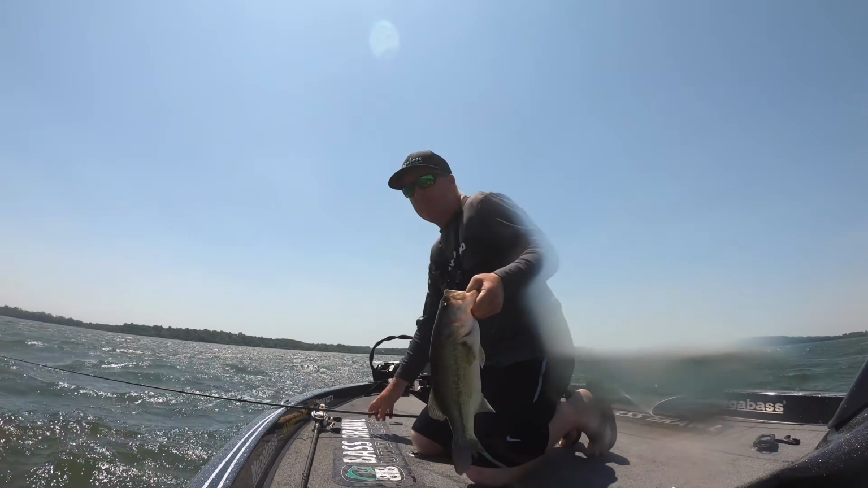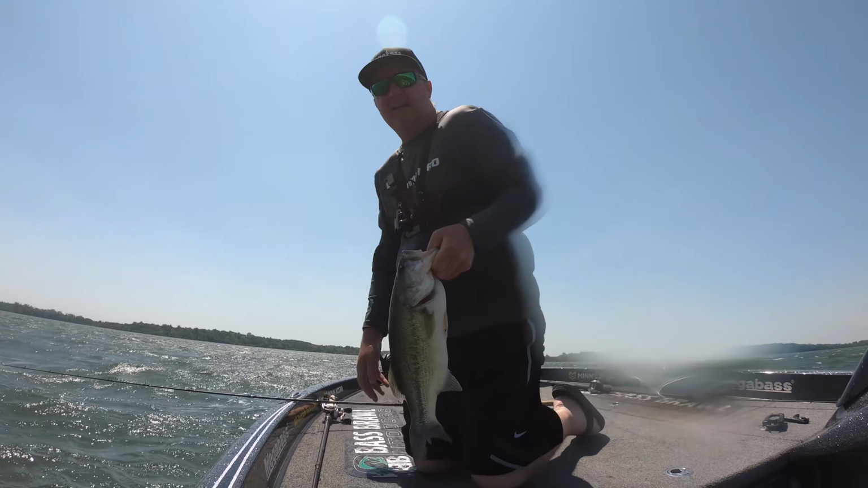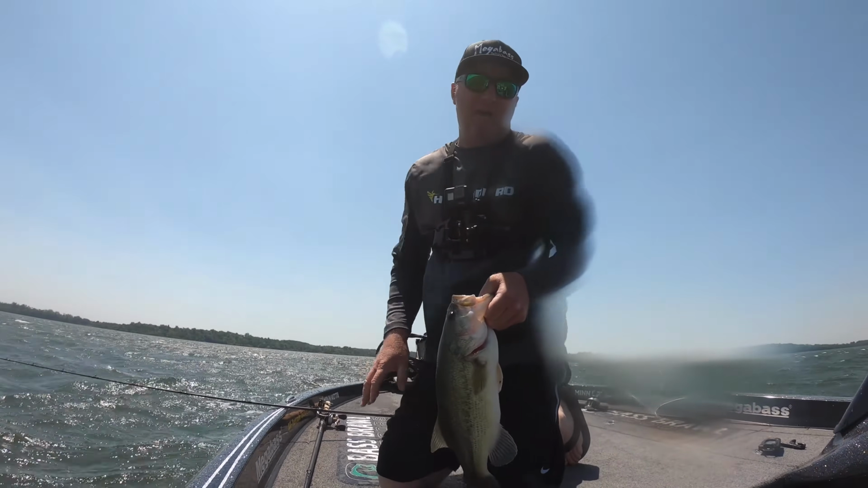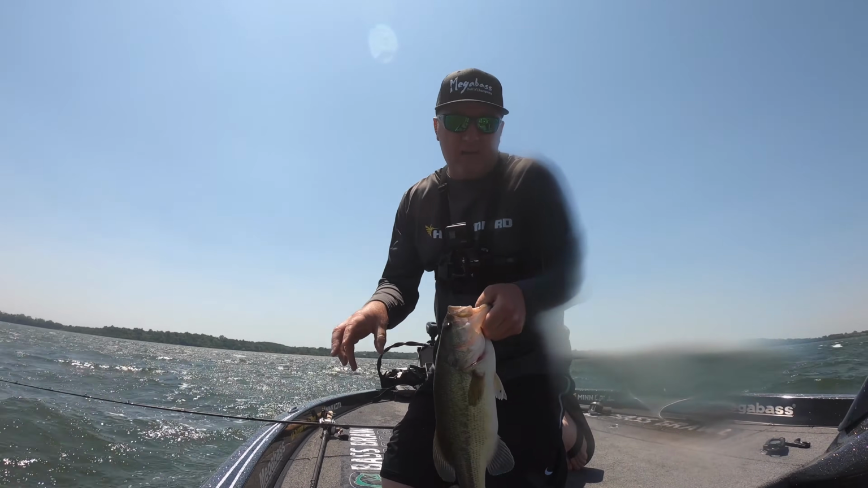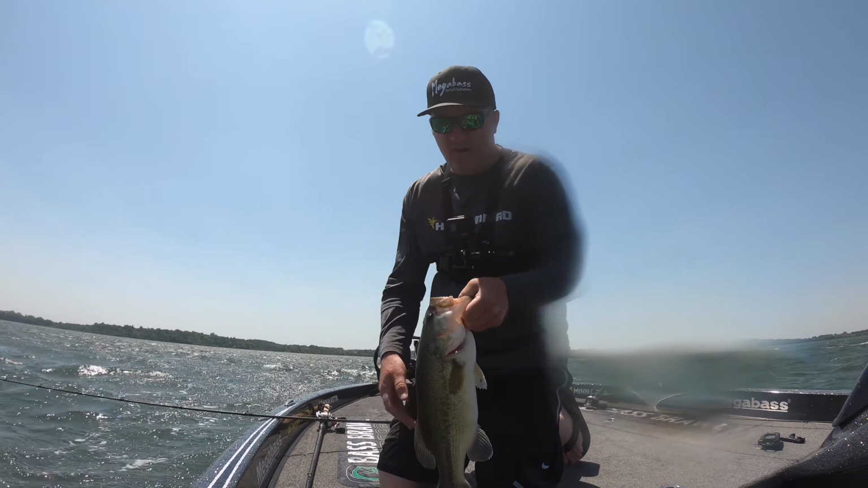All we do is just keep creeping along the rocks. And right now, the ends of the bar, or where there's sporadic rock and not a ton of rock, is by far the best.